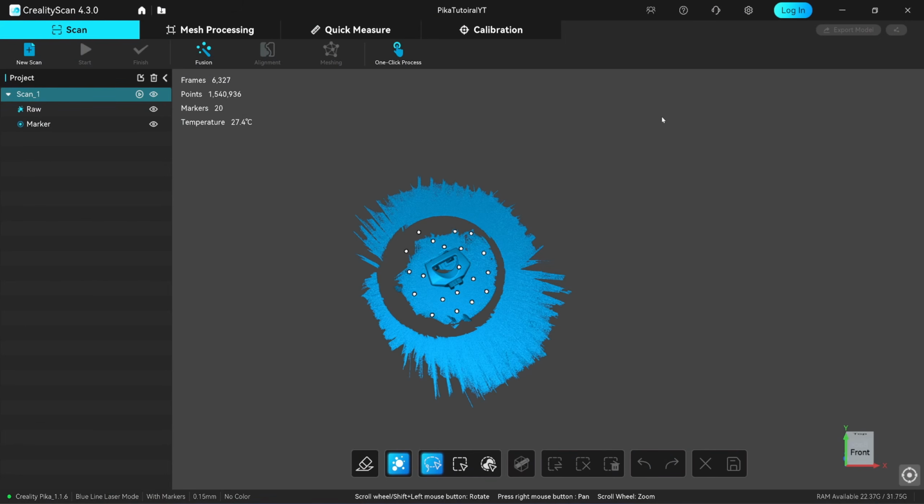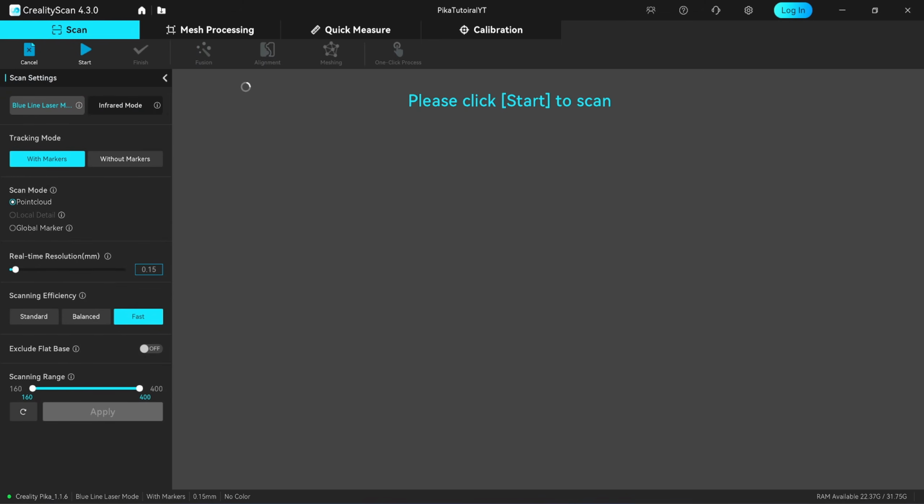Click the new scan to create another scan within the same project. Remember, multiple scans must be in the same project in order to be aligned.